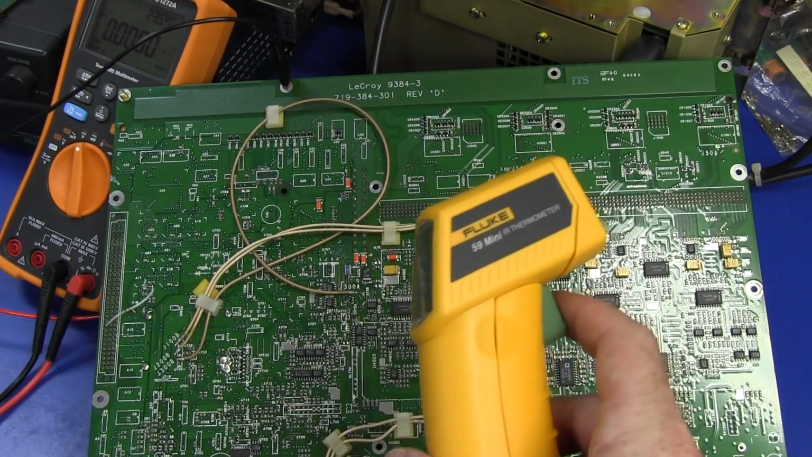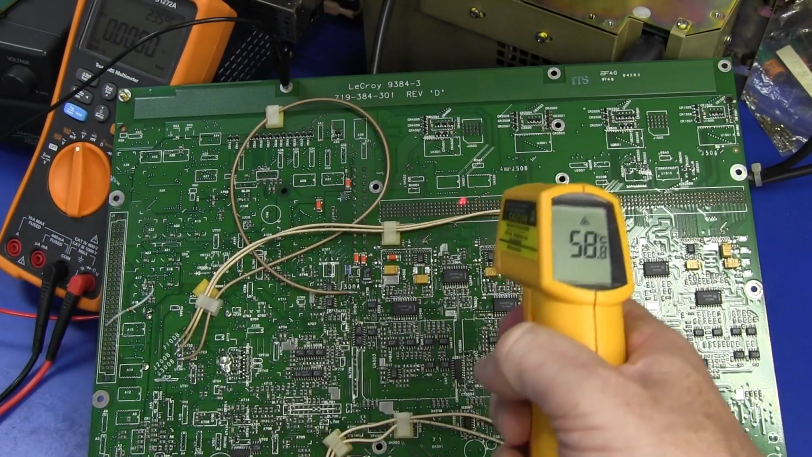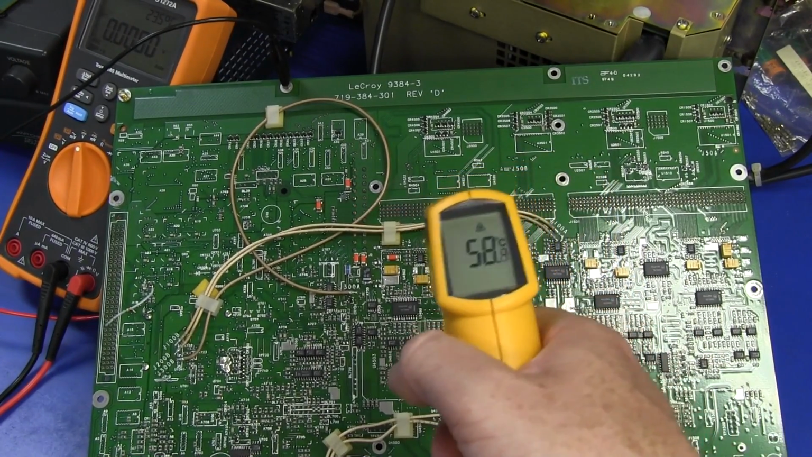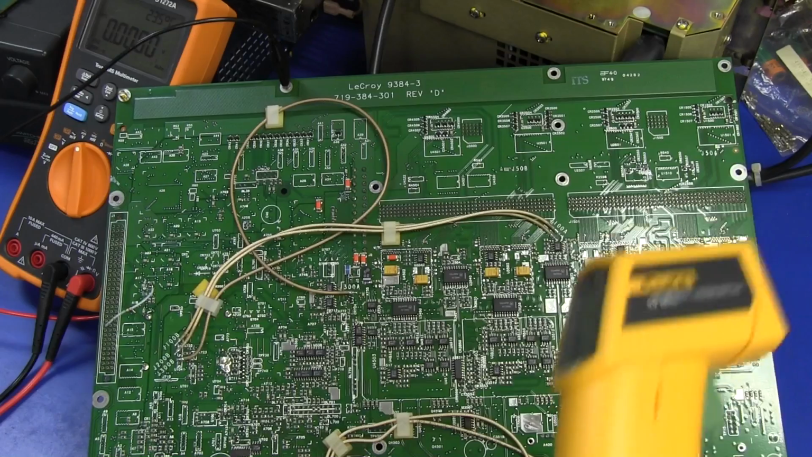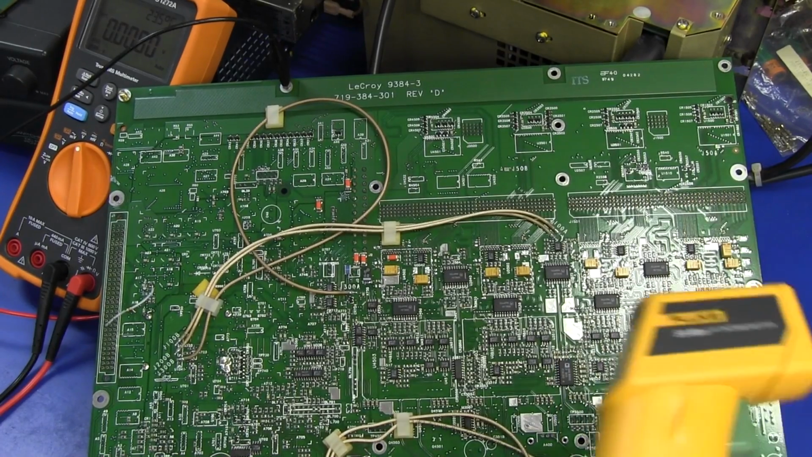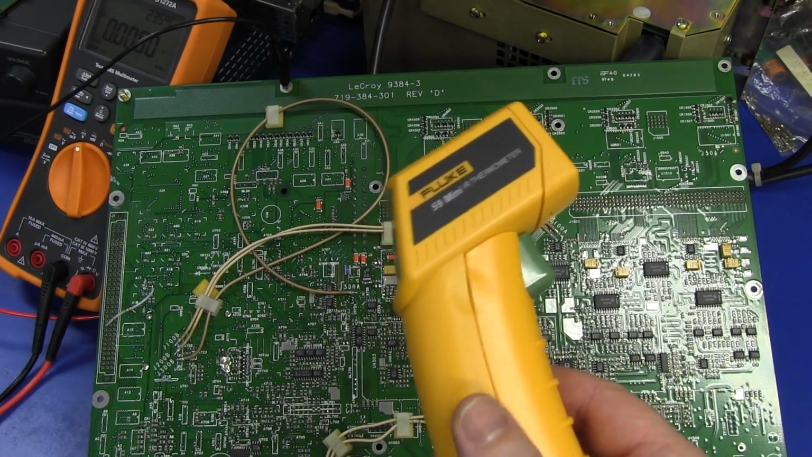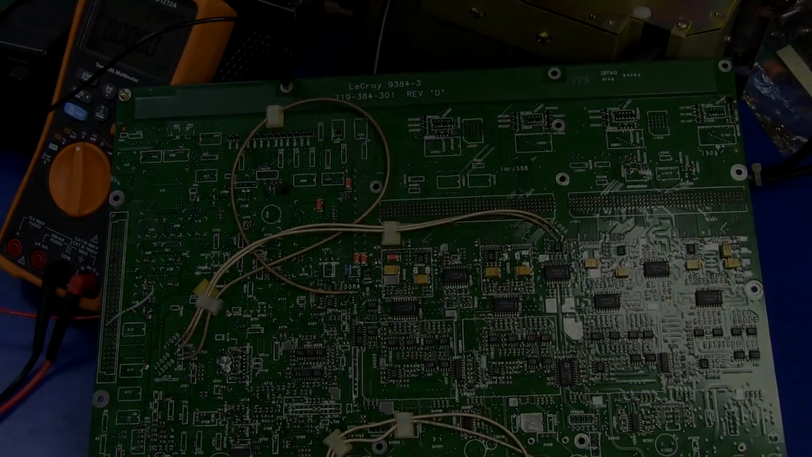So this thing just doesn't seem to be doing the business. I mean, it's only a single spot. What we need is resolution. Unfortunately, I don't have one of those multi-$1,000 thermal IR cameras, but I know someone who does. Let's go.